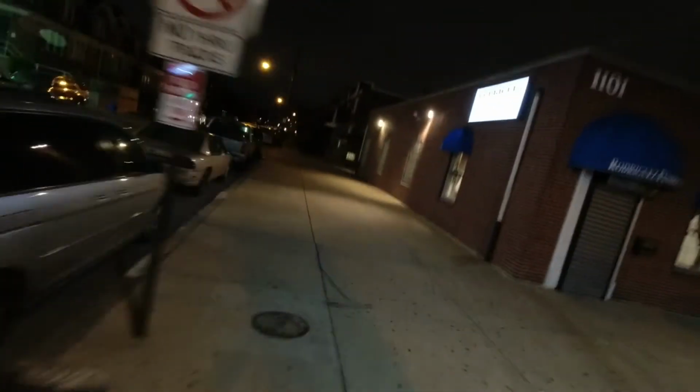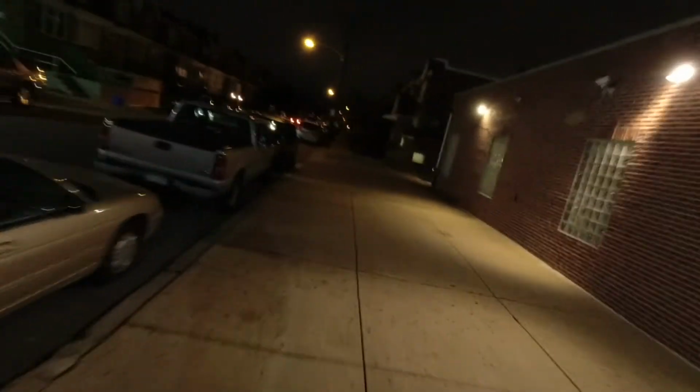This bar used to be called J Street Cafe. They used to win the Sean Daly softball tournament. And then, oh look, the lights are on at Dr. Dennis's office. There he is. This is my pediatrician's office.